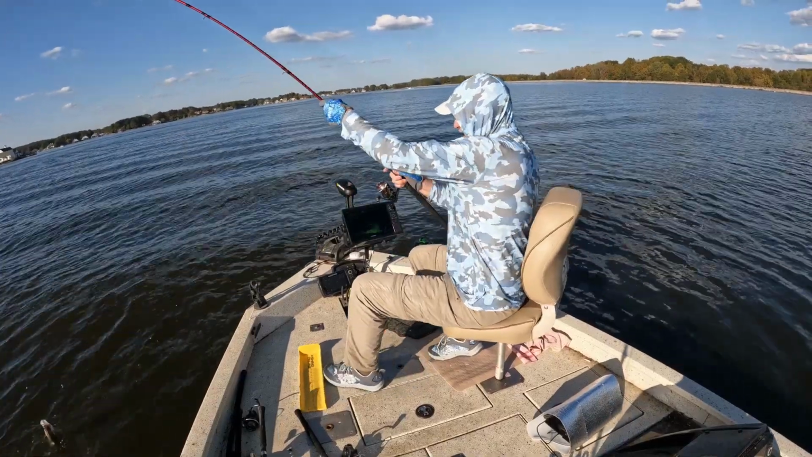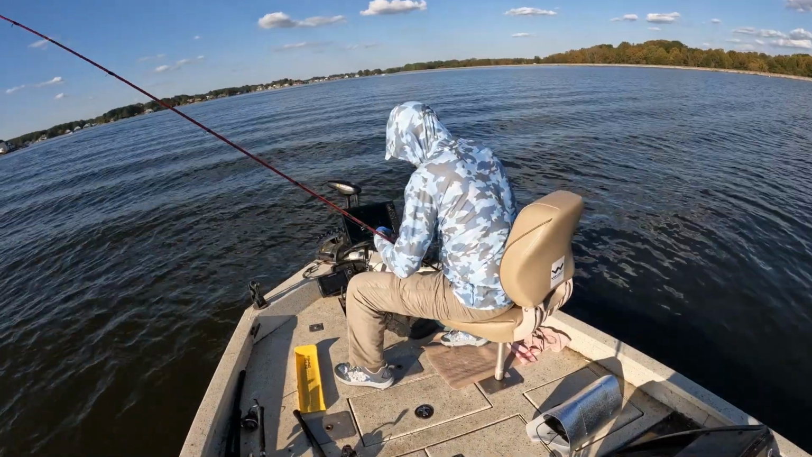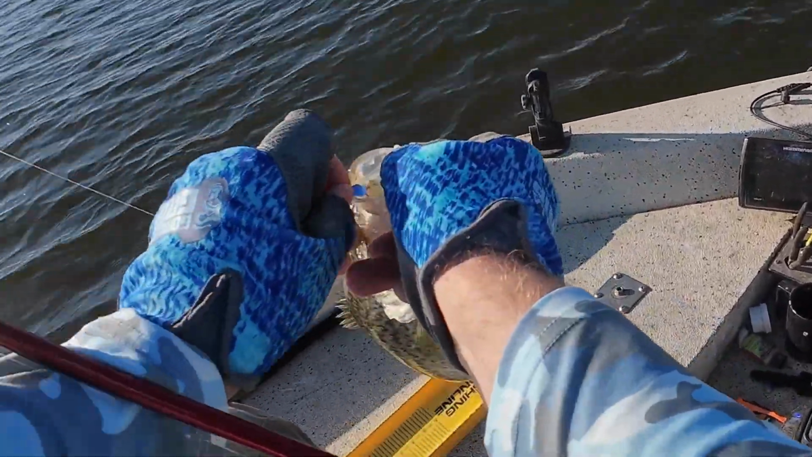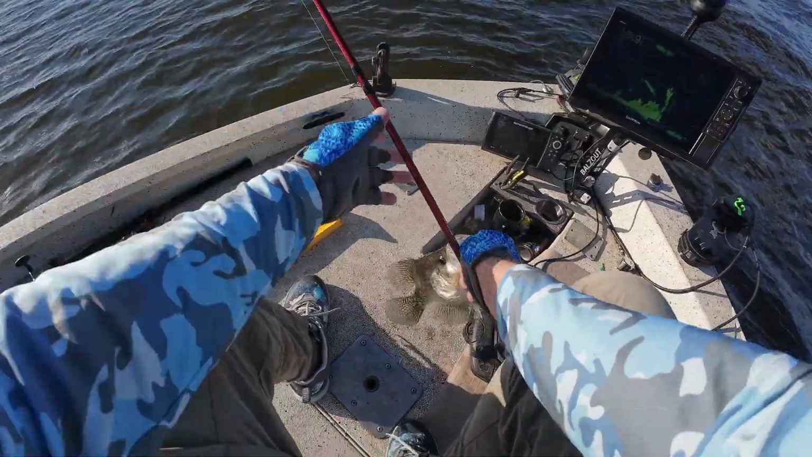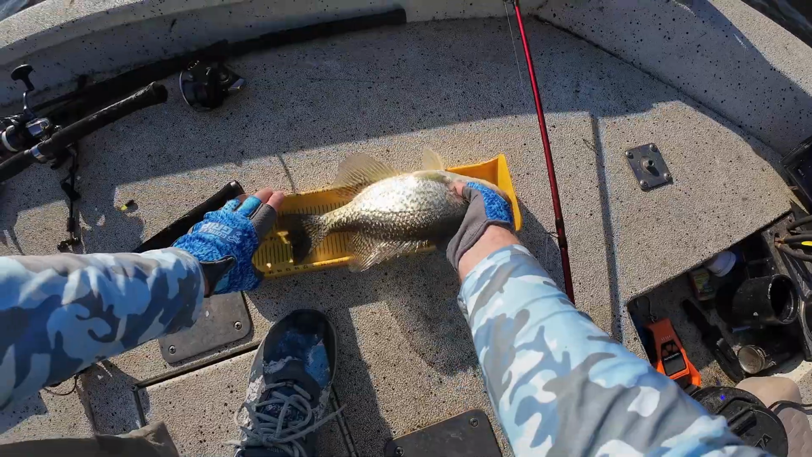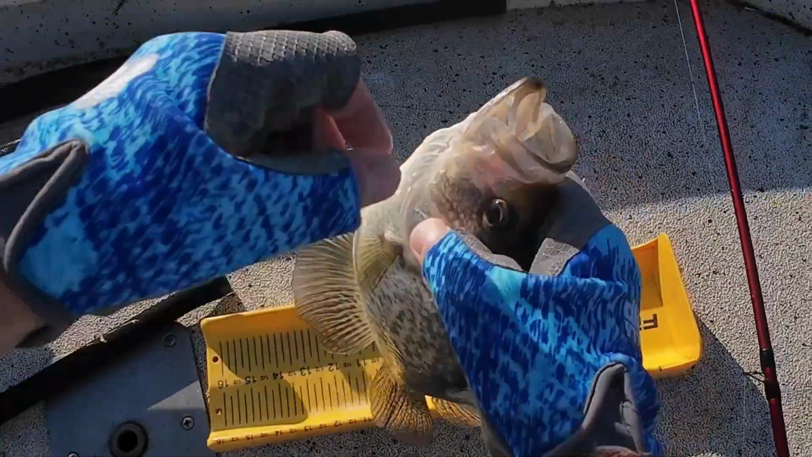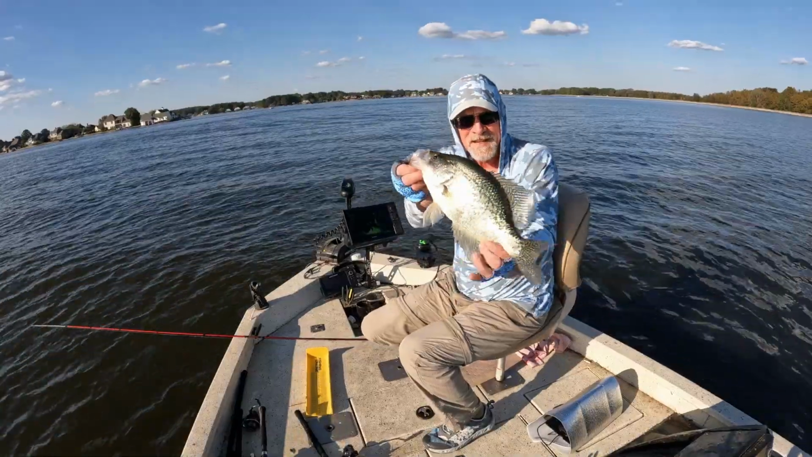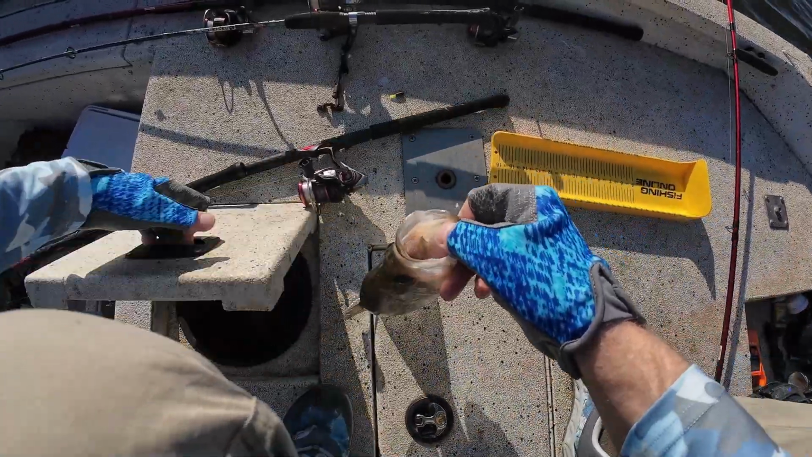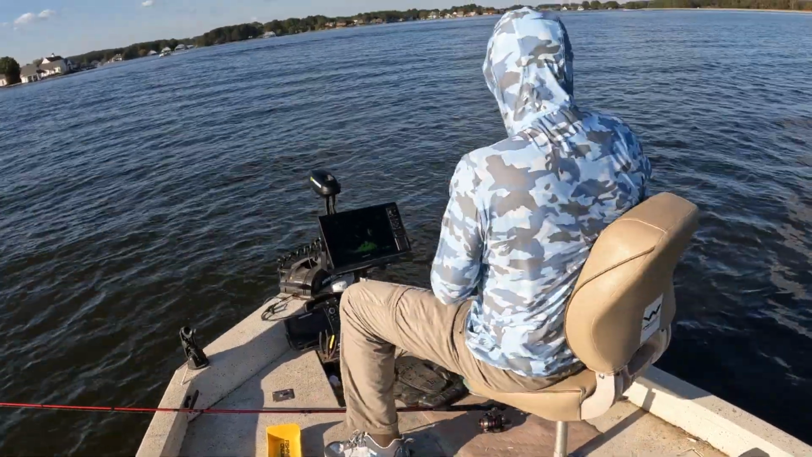Get up there, fella. 13.5. That's what I'm talking about. 13.5-inch black crappie. Shoot, yeah. That's exactly what I am talking about.